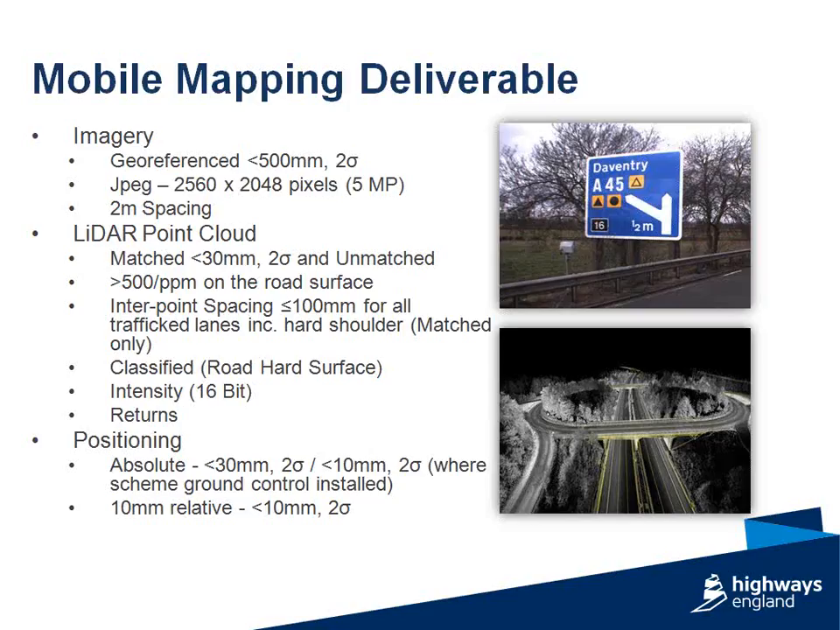In terms of positioning, and this is more relative to the LiDAR point cloud, there is an absolute requirement of less than 30 millimeters. So that's to your datum, and again within 2 sigma, so a 95% compliance to give some flexibility for road points, and also down to 10 millimeters or better, relatively speaking.